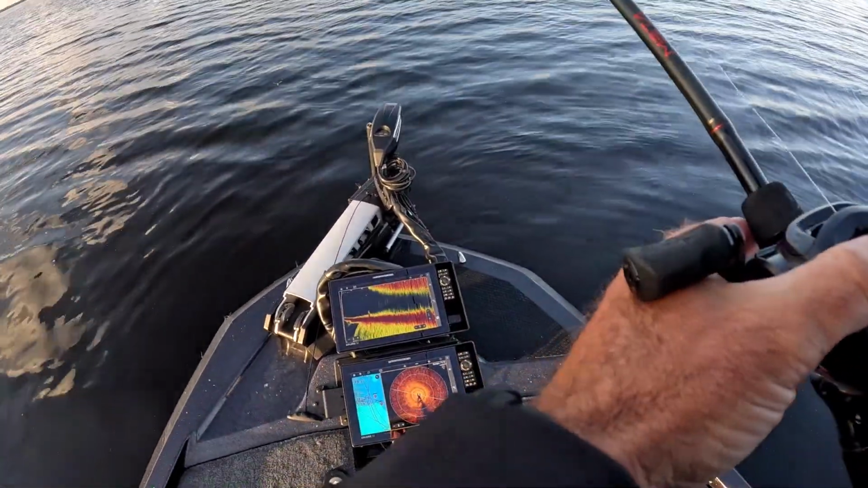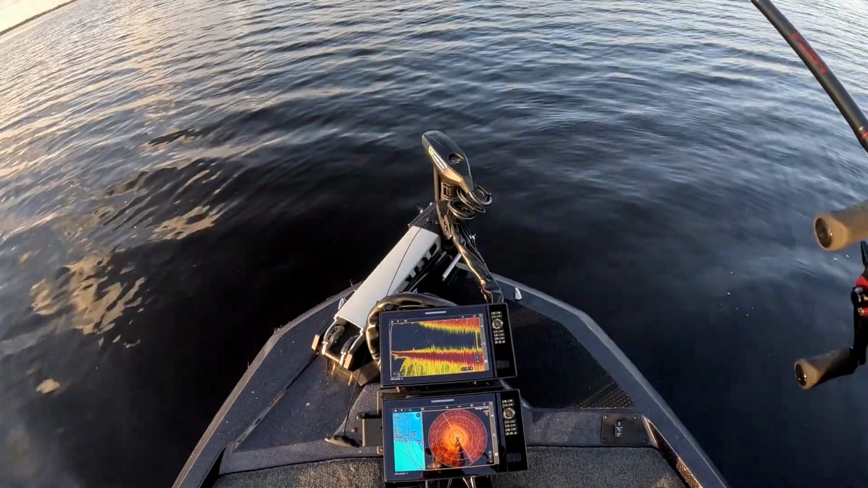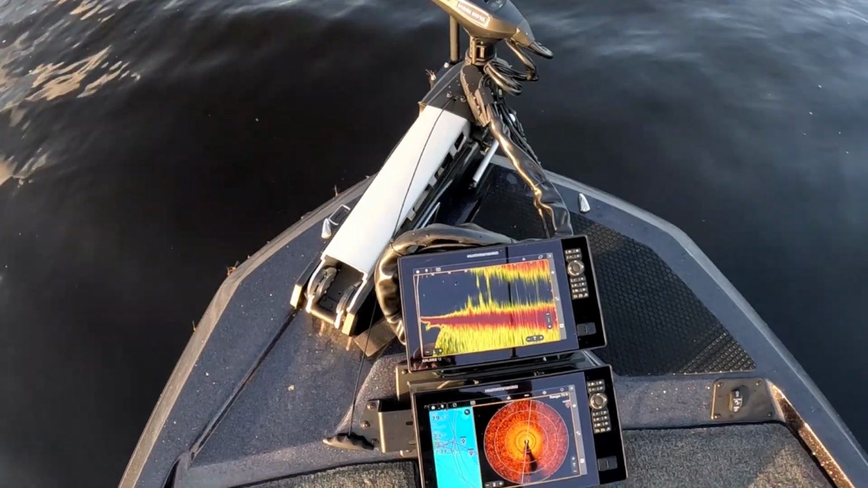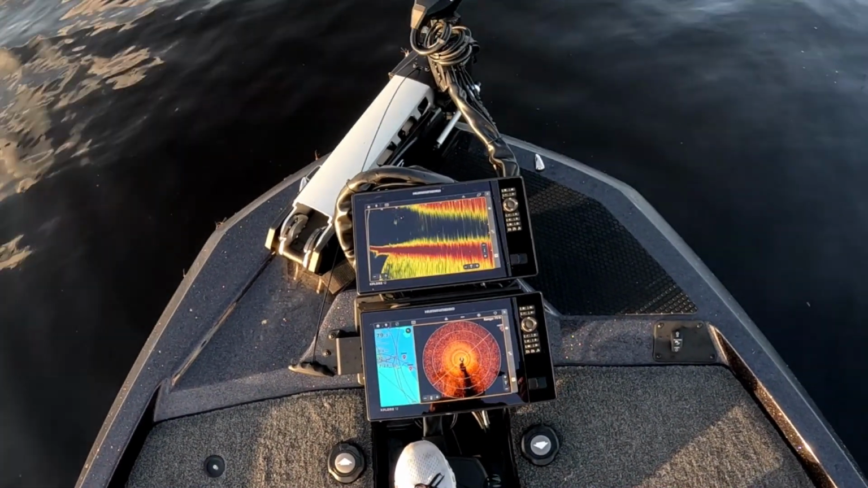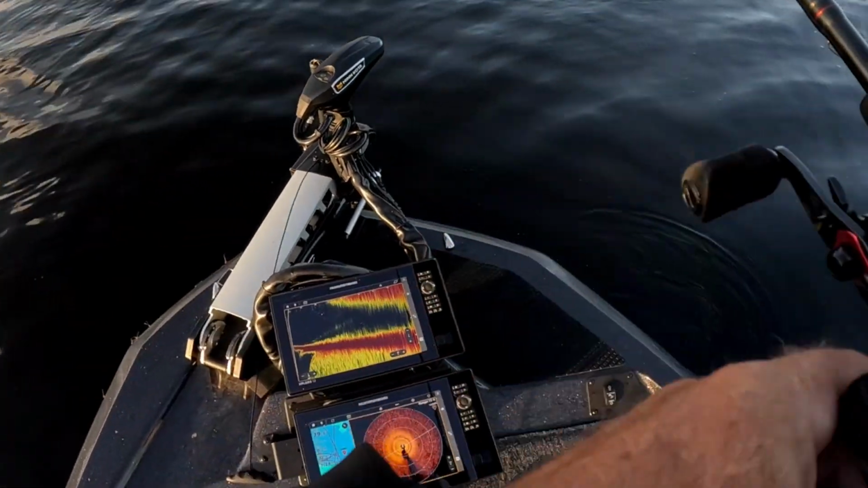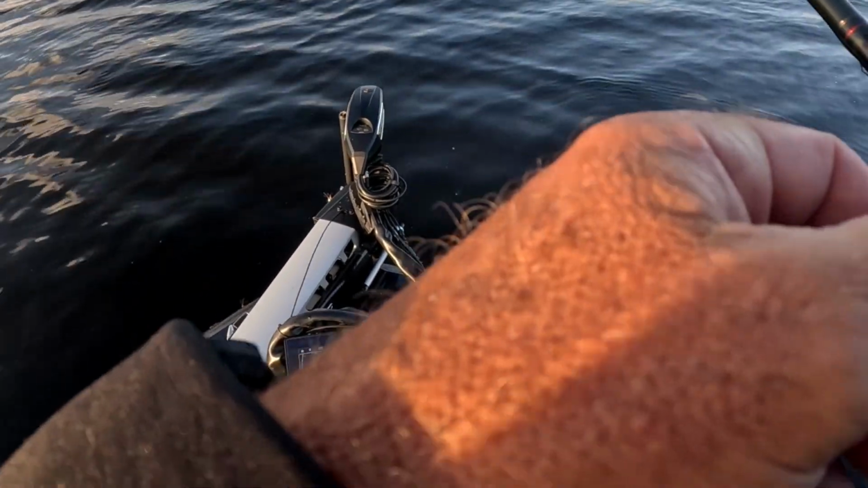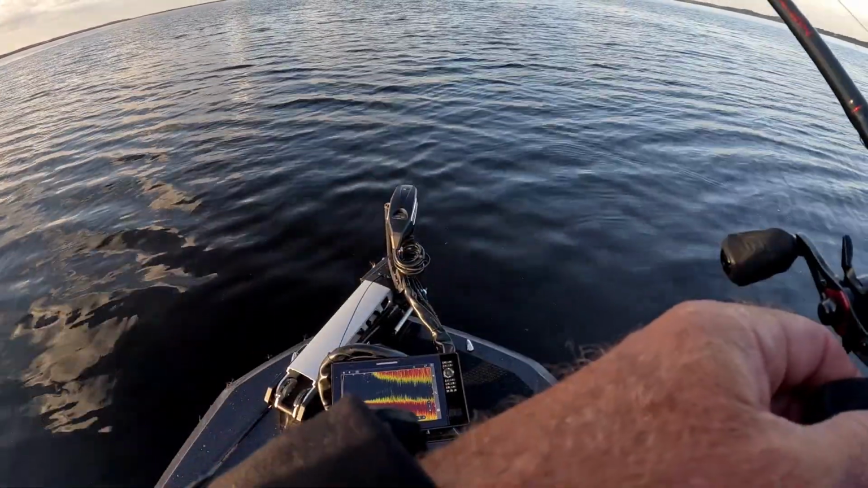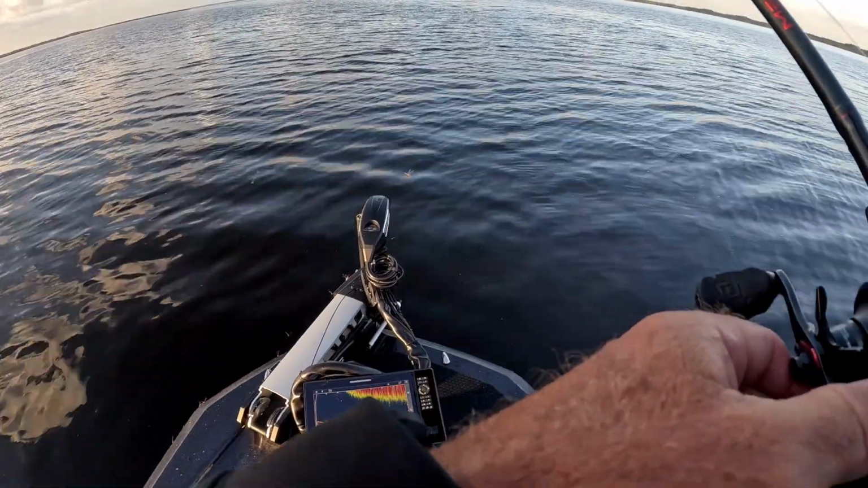What I'm doing, sitting here, there's not a lot of grass out here. There's a little bit of, if I turn out this way, you'll see there's some pepper grass out there. See on the Mega Live 2, there's a little bit of pepper grass out there. Mainly this is just a flat sand bottom though, where I'm fishing. And I use my 360 and my Mega Live in unison with each other. I'm sitting still, I got my poles down, I'm in 4 or 5 feet of water probably.